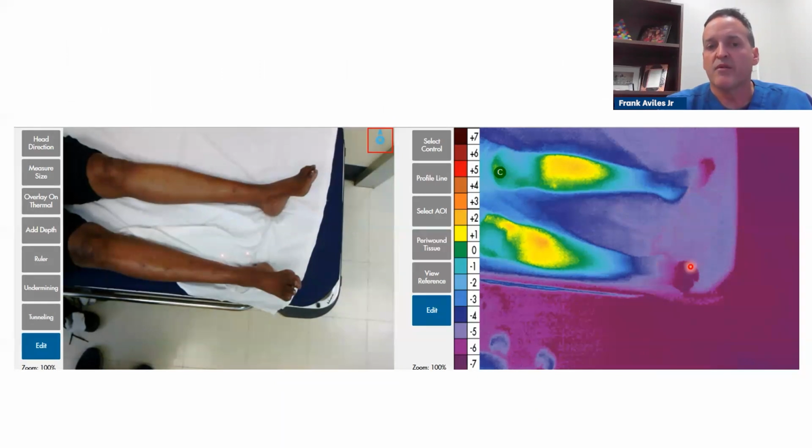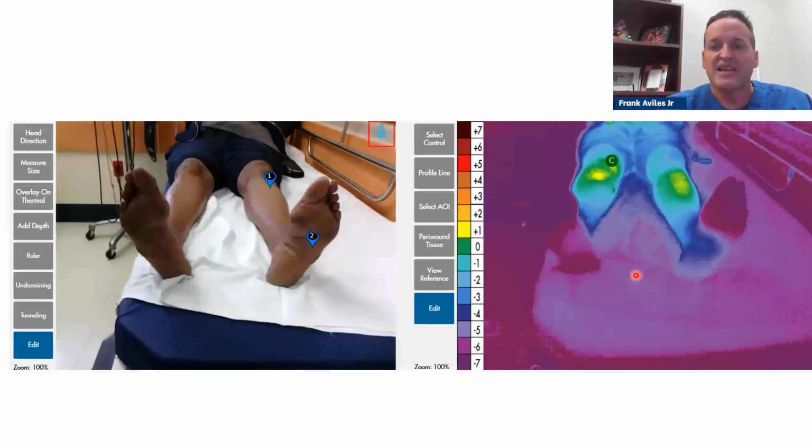So now we have a patient that's symptomatic, the revascularization failed, and we have to make decisions. This was a quick way to tell the cath lab that this one needs to go to the OR now.